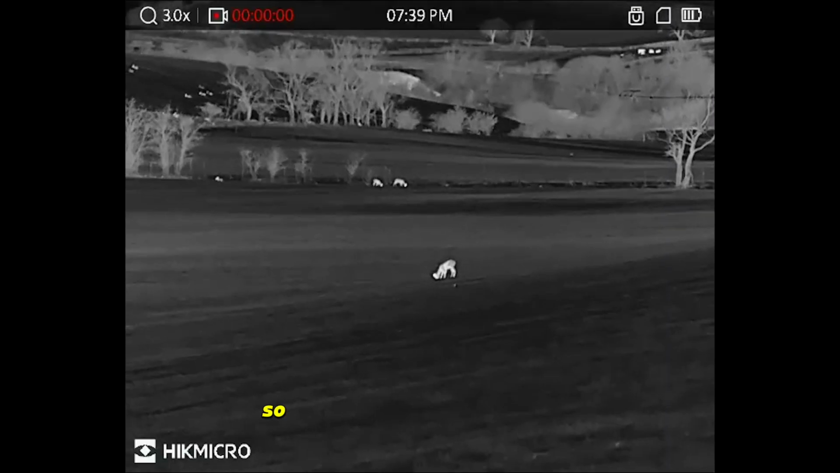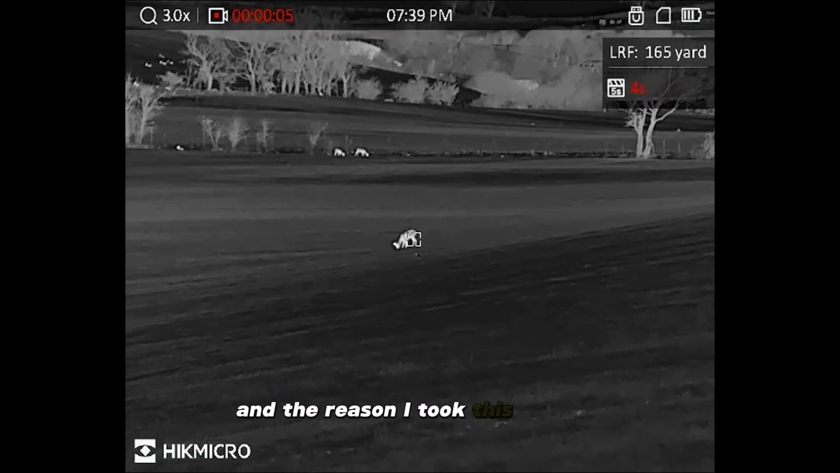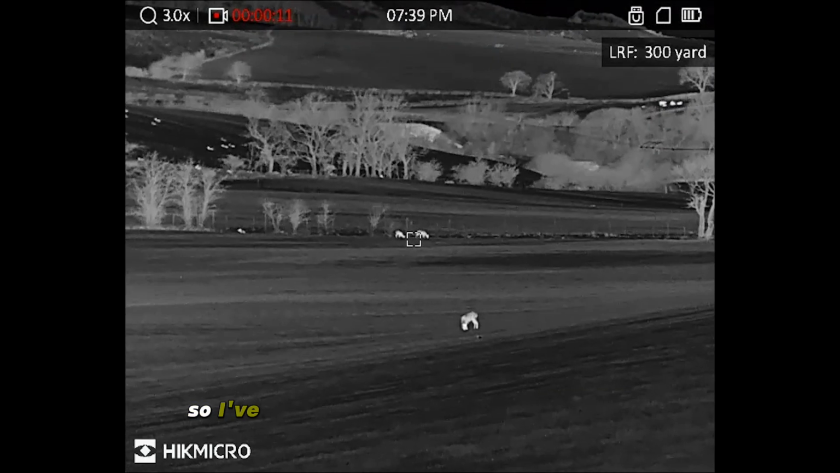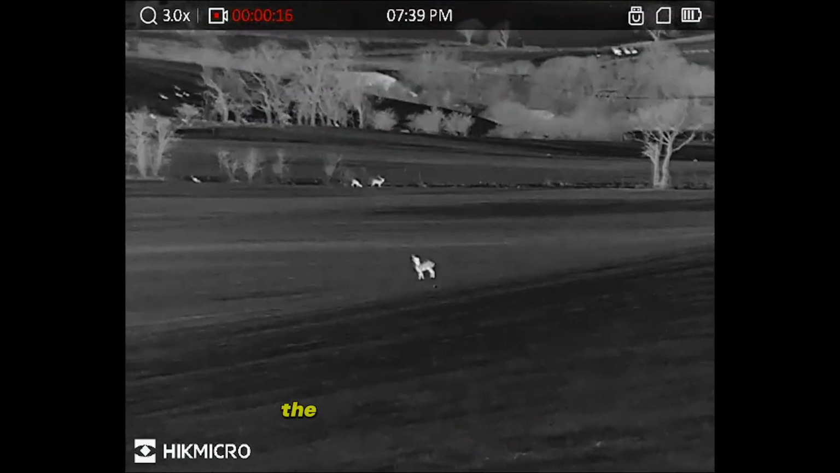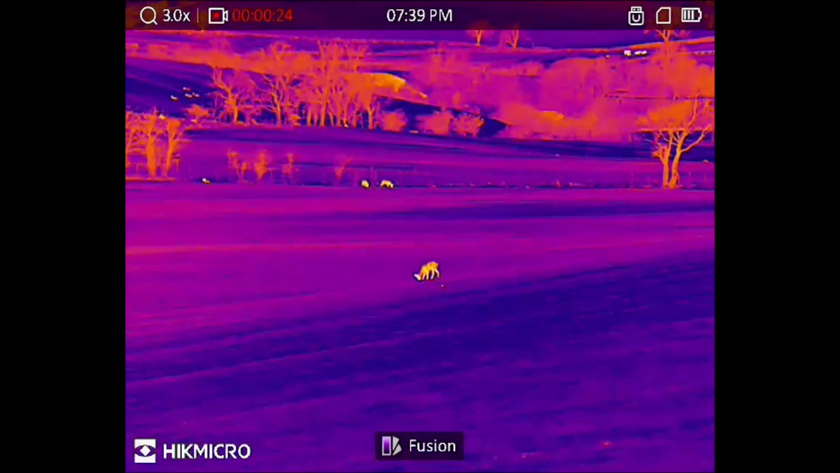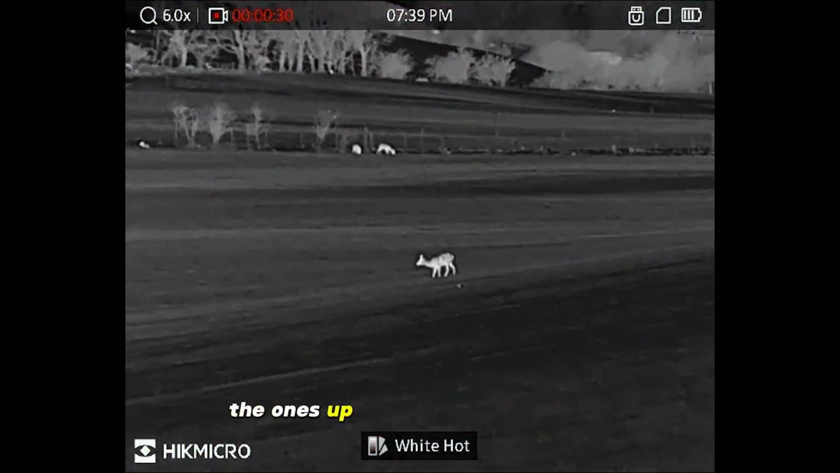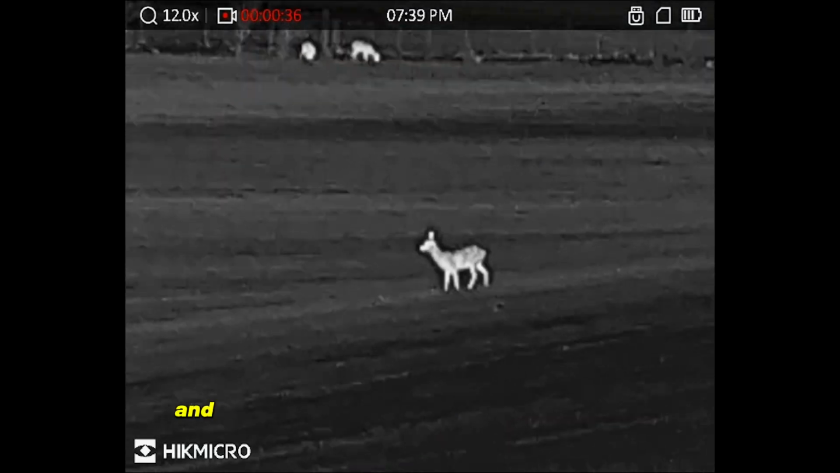So this is the next field down, and the reason I took this footage is just to show you the clarity of the Image Pro. So I've discussed Zoom Pro on the HikMicro where you don't get the pixelation when you zoom in. The Image Pro function on it just gives you that clarity of depth and perspective. So if you look at that first roe deer, which I just range found there, I think maybe 160 or something. The ones up the back are about 300, I think, or 200 yards. And you just don't lose any quality of picture.